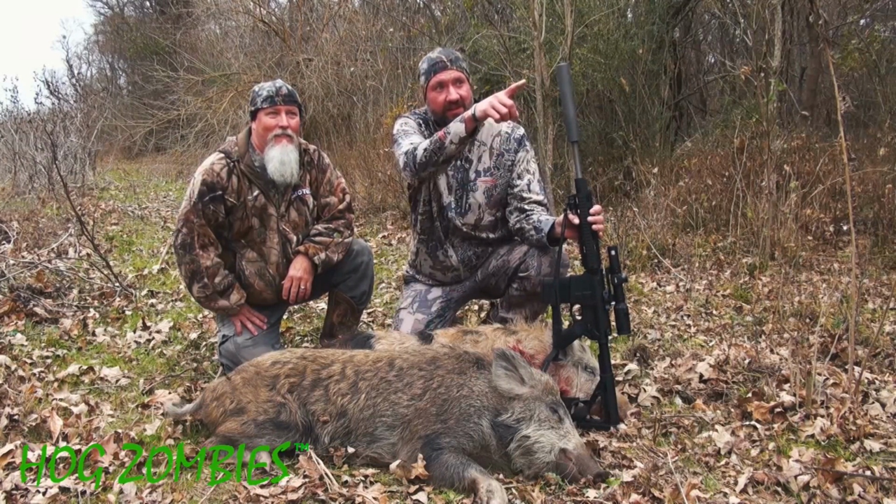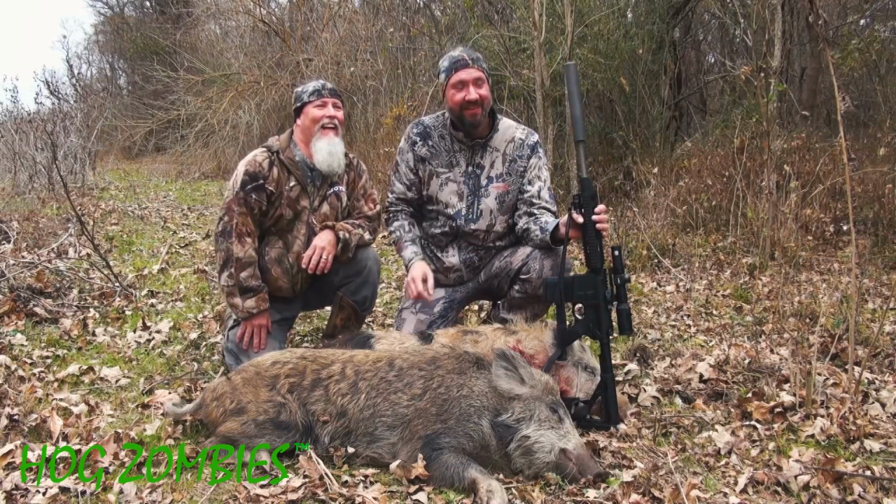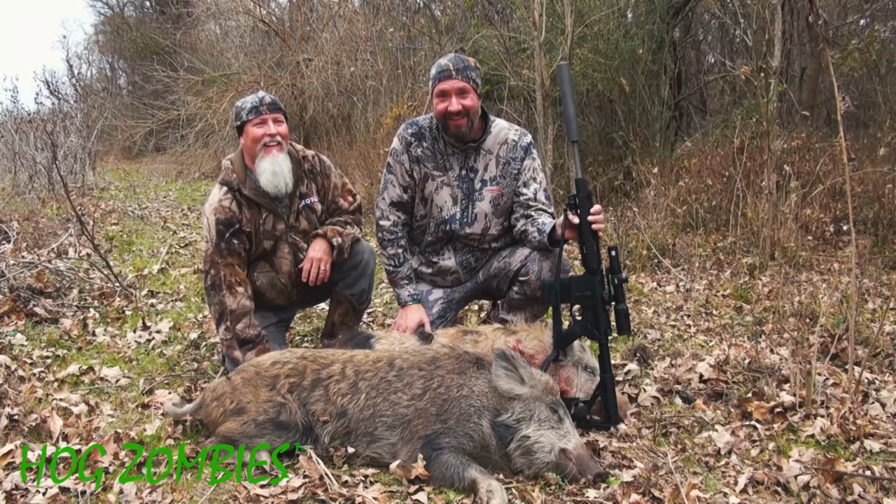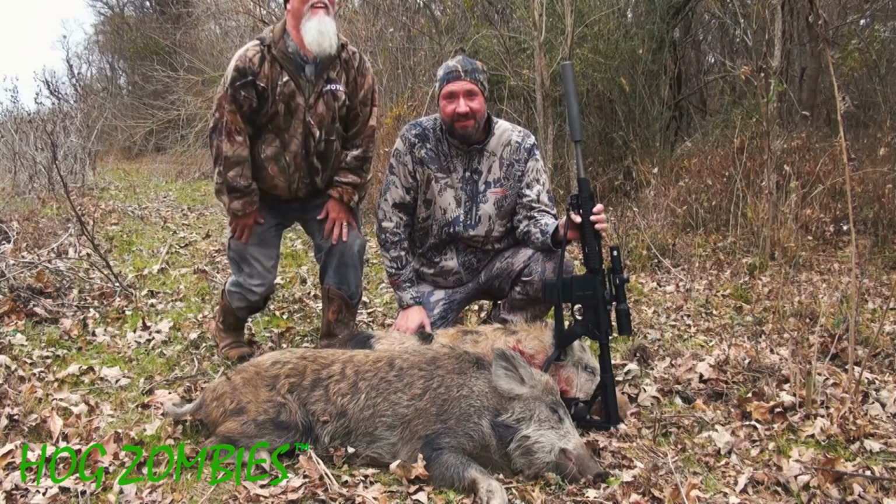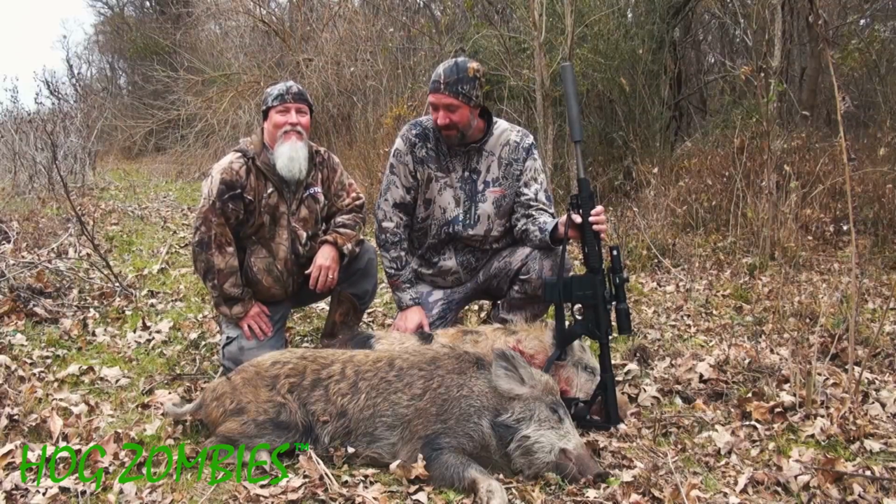And see that? The hog just ran by. Just ran by that way. We're going to try to get on that thing right now. So looks like they're starting to move around. We're going to try to get on these hogs. Hopefully it's going to be a good afternoon.